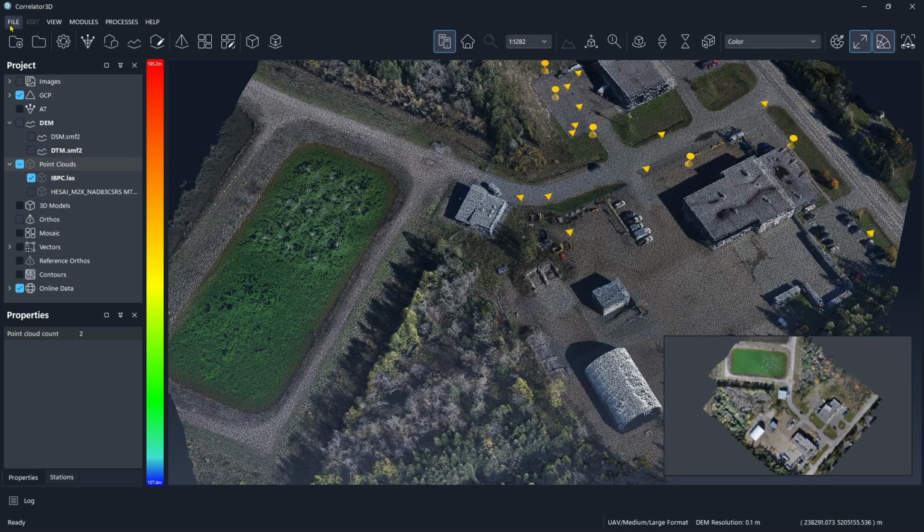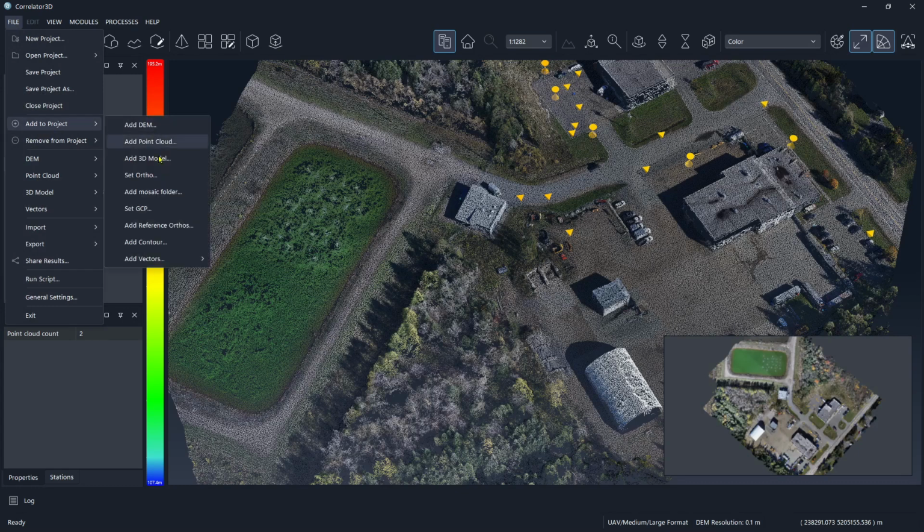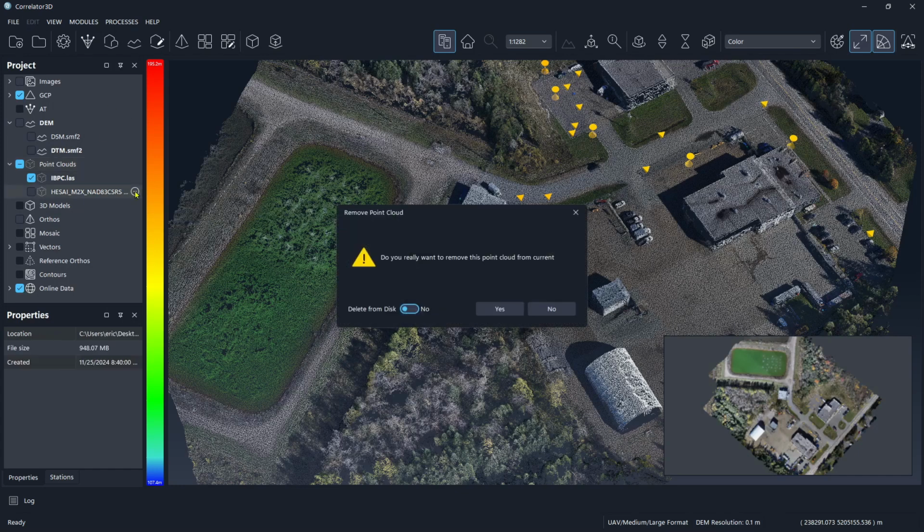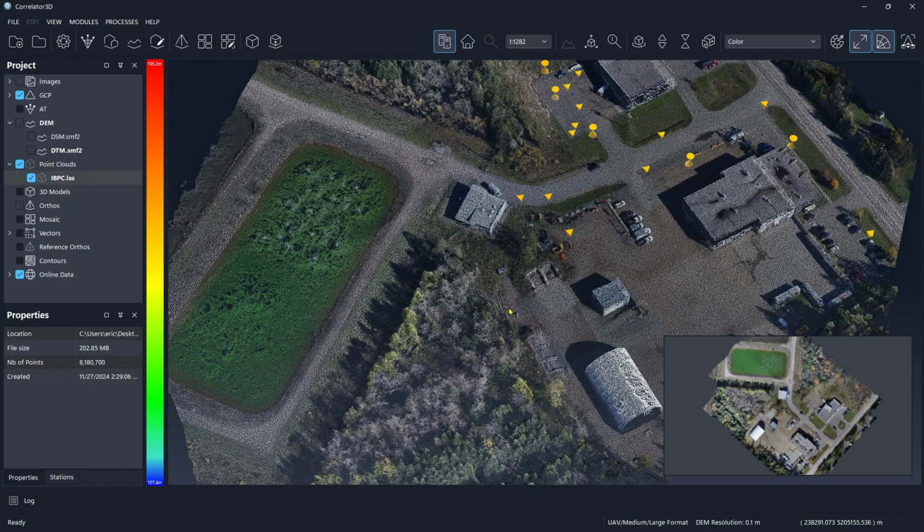So again, that was one way to bring in a point cloud: add to project, add point cloud. Now, let's show you the other options. Let's go ahead and delete this or remove it. And we're taking it out of the project directory.